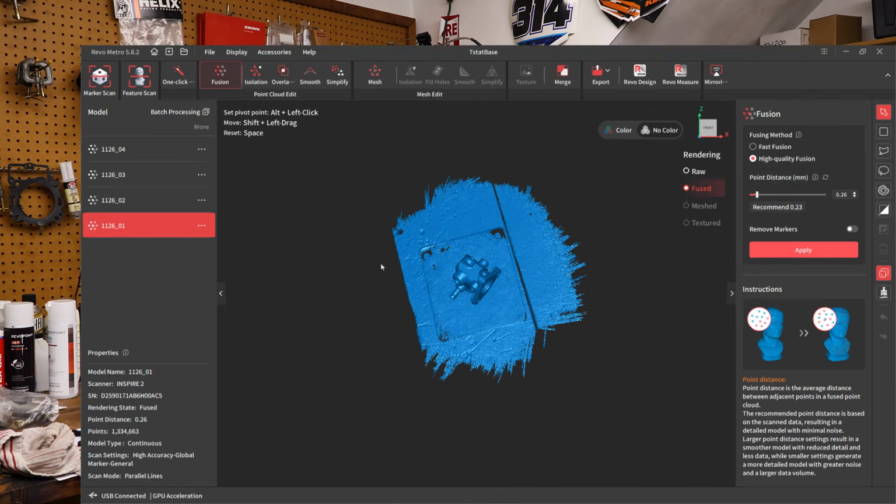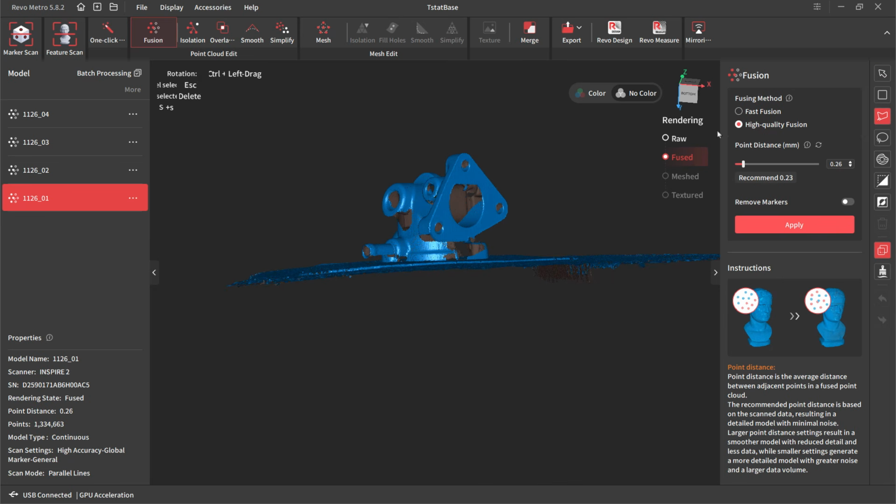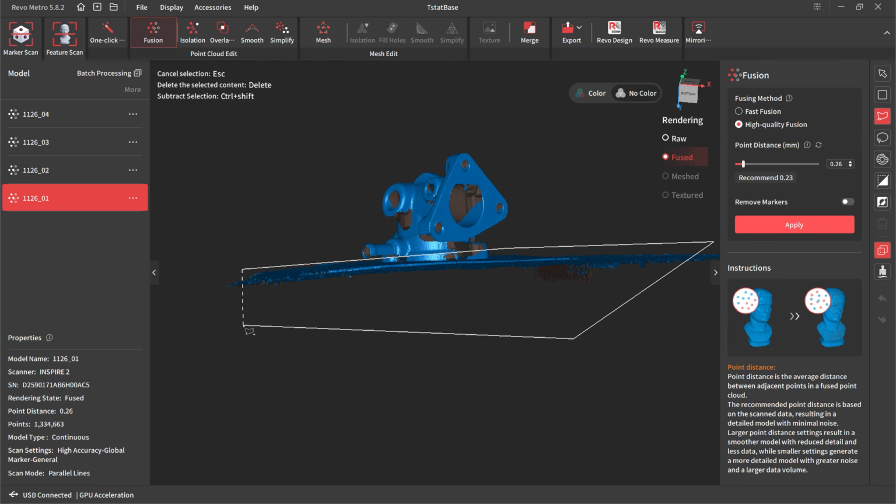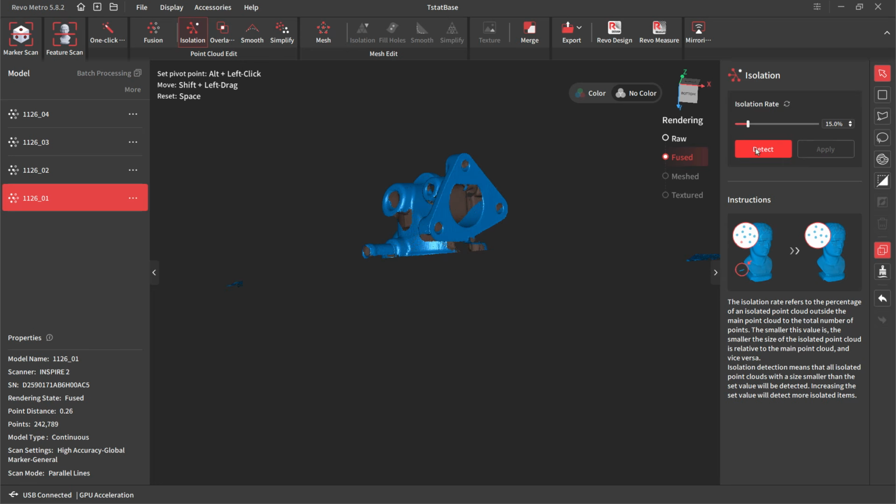Now that we got all of these, the next step is to clean this up a bit more. And so you can see there are shadows or holes under the scan. What I want to do is get rid of everything on the base. So I'm just going to cut basically everything down here and delete it. And then I'm going to run through isolation detection.